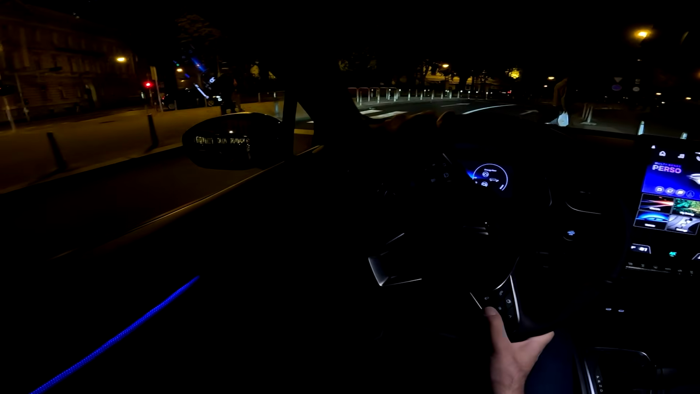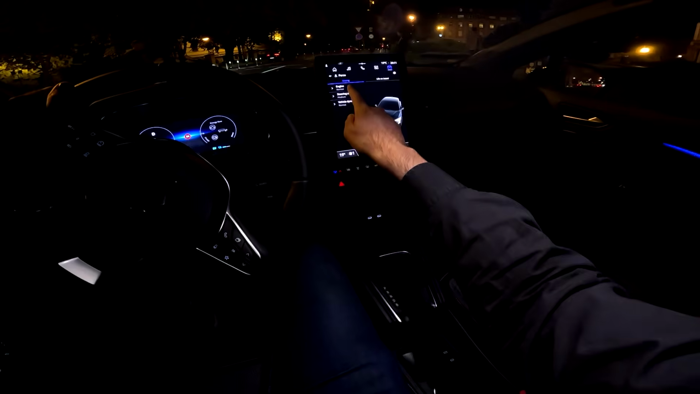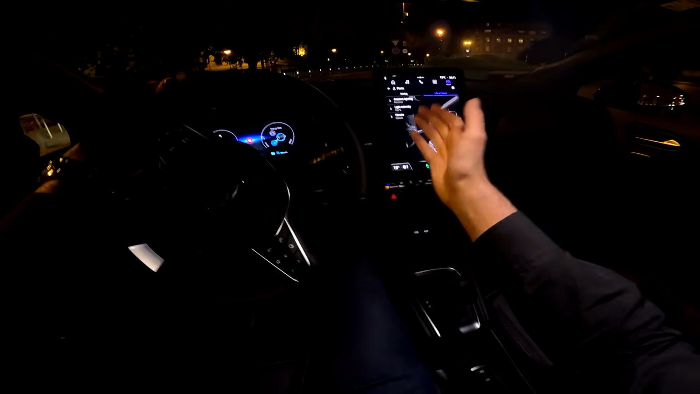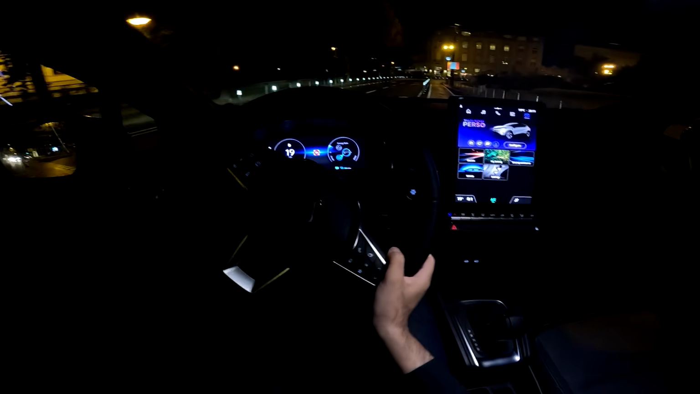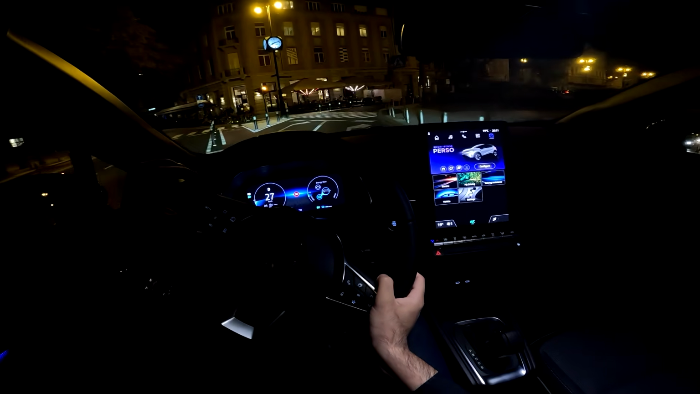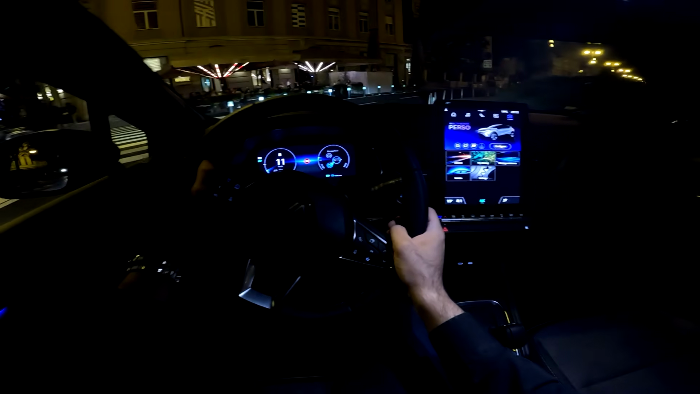I will show you here, so you can configure the engine, steering effort, vehicle dynamics, and also life on board. Things such as the ambient lights, light intensity, and climate. And you see how smooth the drive is. And we can put it to B mode, which I already told you about.